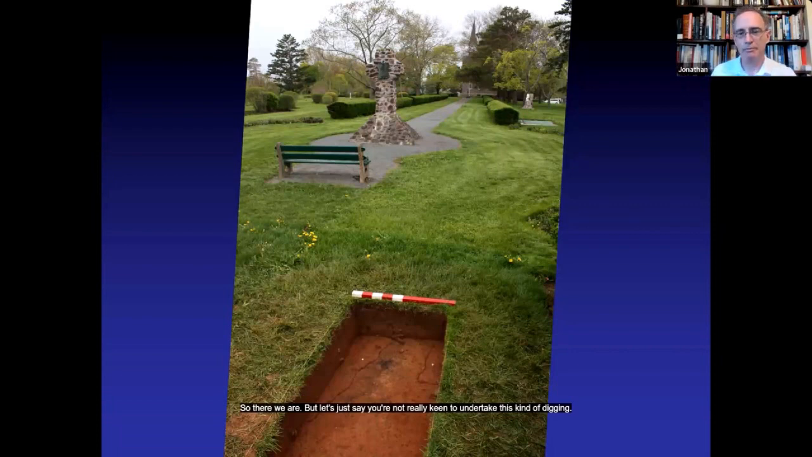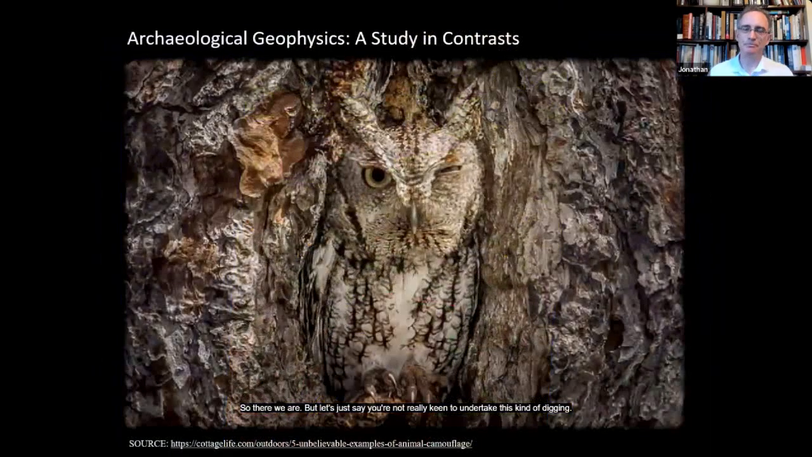So there we are. But let's just say you're not really keen to undertake this kind of digging. Very labor intensive, as I said, and kind of labor intensive on the permitting side as well. What are your other options? And your other options include this world called geophysics.